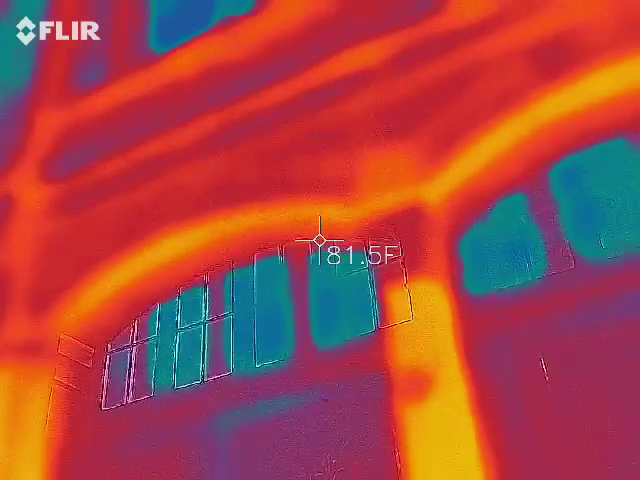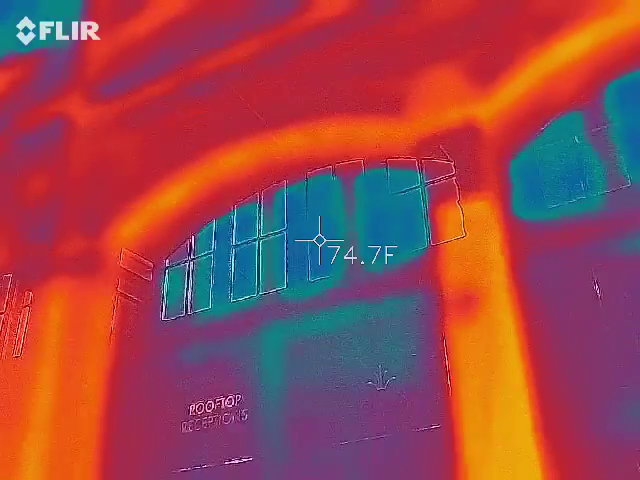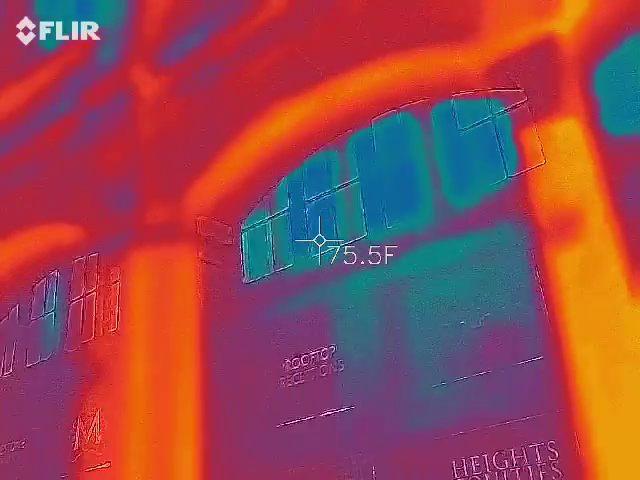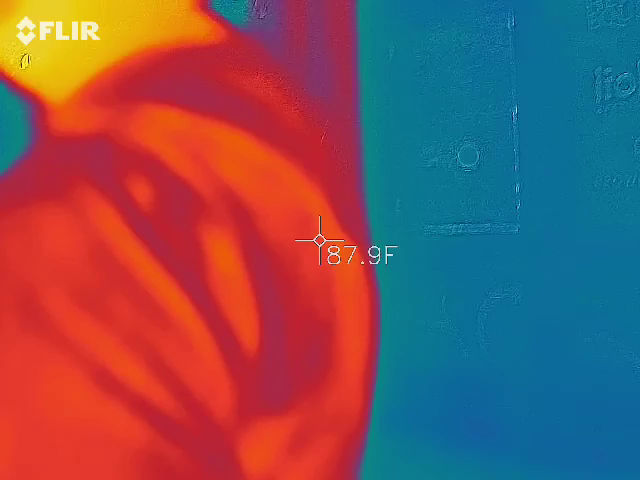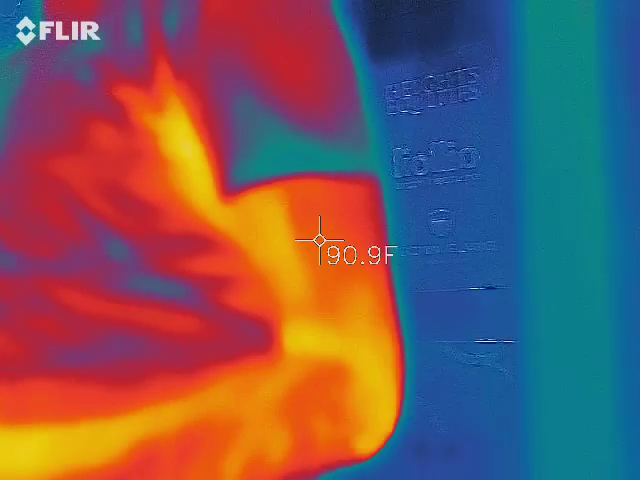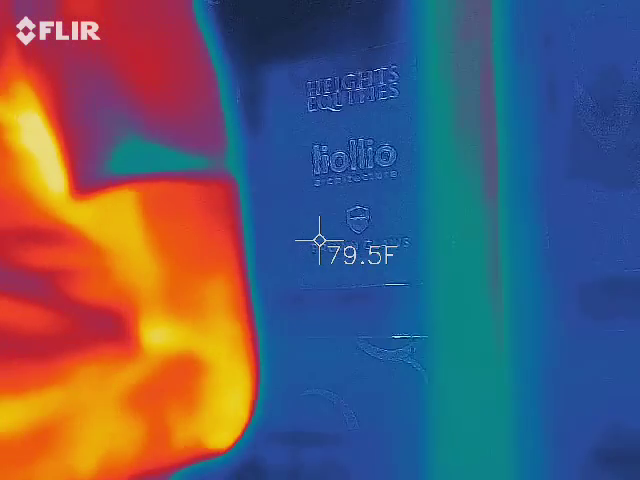So again, at times, let me show you what we're going to do here. See the stone at the very top? I'm going to measure that, and then there's the same type of stone about 5 feet below it. Sometimes it's all the way up to a 30-degree difference. 7 to 12 degrees, I can see. That makes sense. But not 30. So we're going to test it.